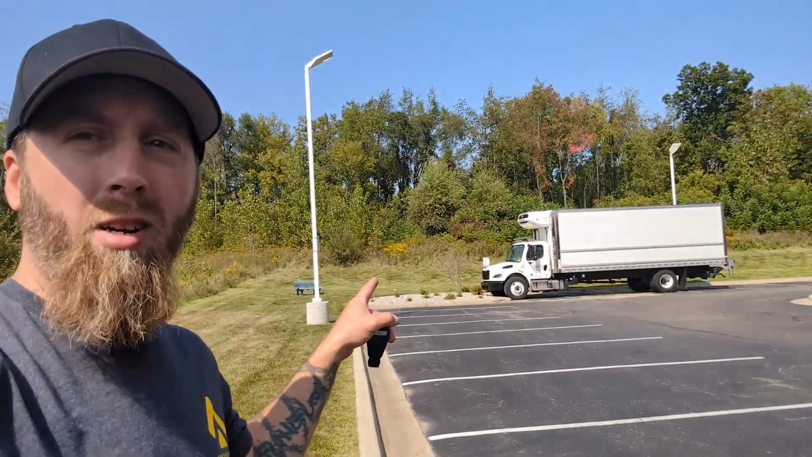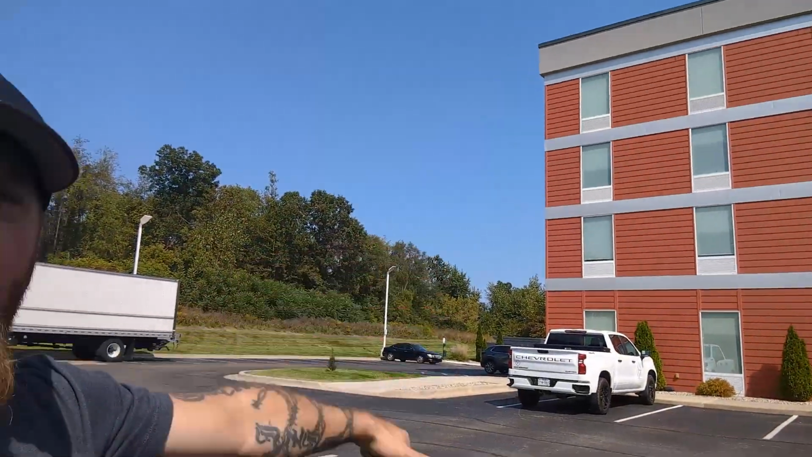There's a refrigerated truck over there. Wondering if that's for us. Our room's up there, in the tiny open window. But anyway, I guess we'll see what happens. I don't really have a whole lot to say. It was a long trip. I hate driving, and I hope somebody drives me to the ranch.